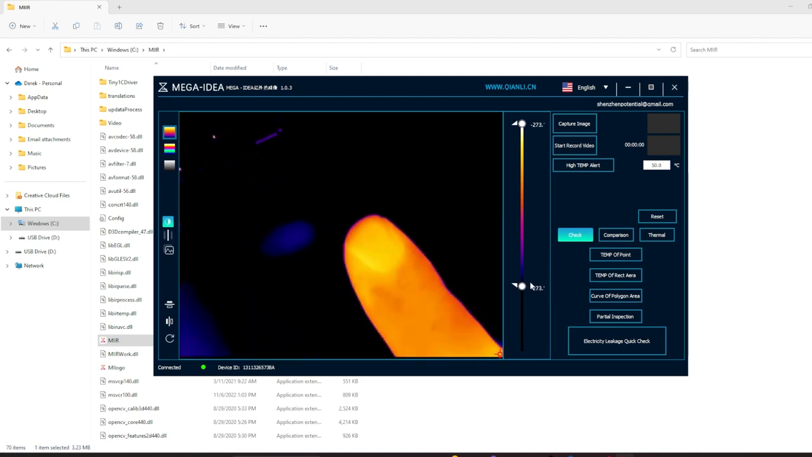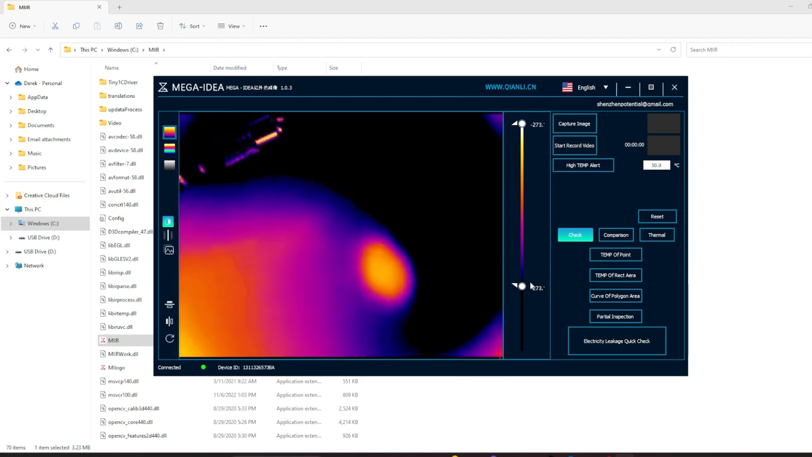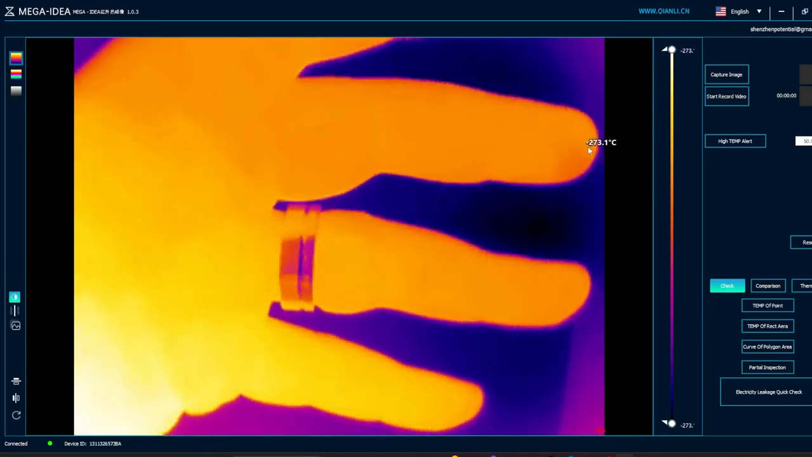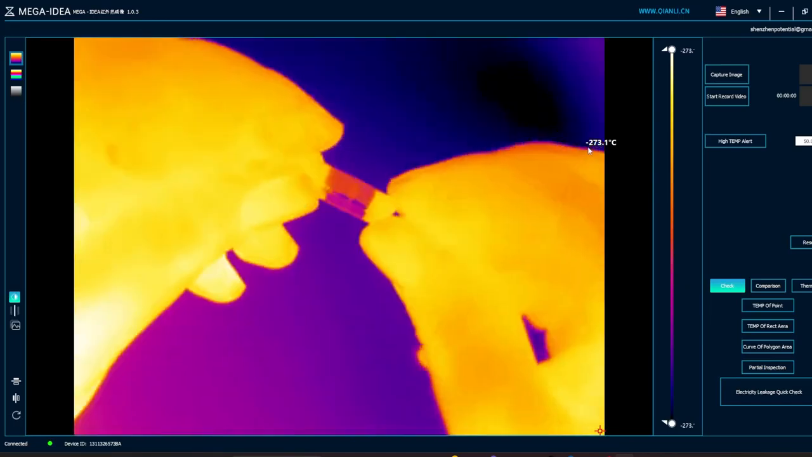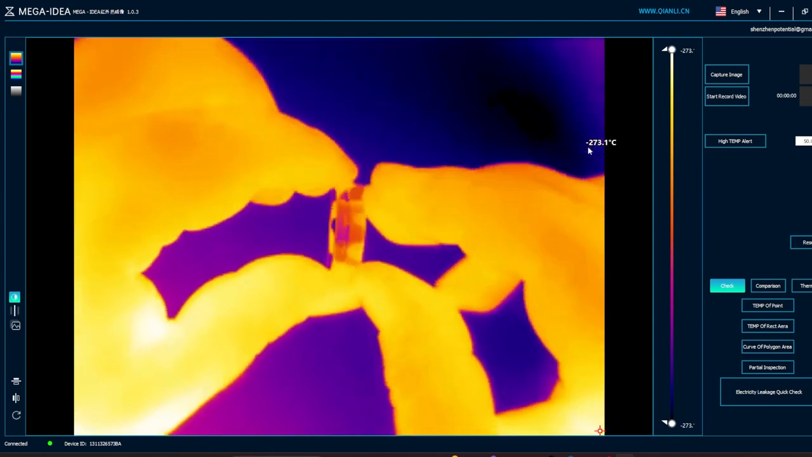So that's definitely an indicator that it's going to show you a short on a logic board if you're trying to isolate an issue. You can see how precise this is going to be. Take a look at my ring here, for example. Detail that is able to pick up, pretty sweet.